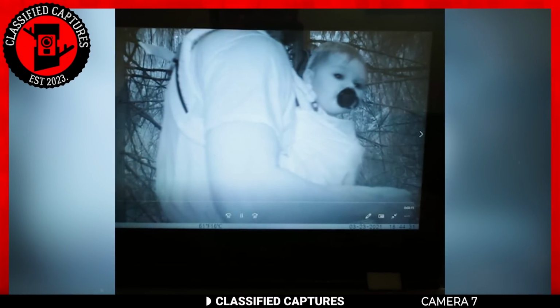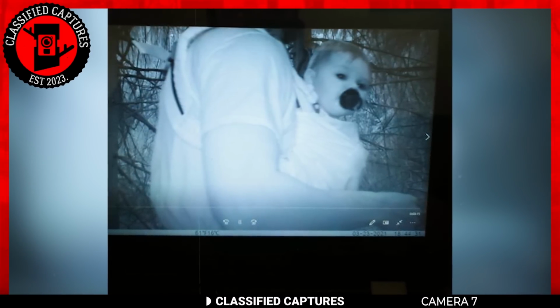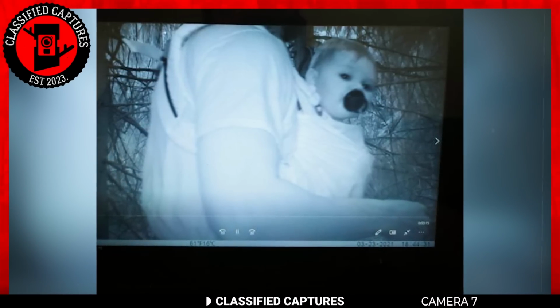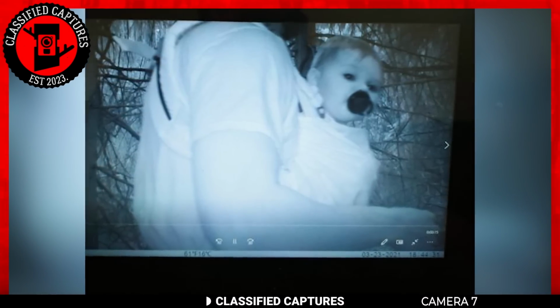Apart from capturing enigmatic creatures and animals in the wild, trail cameras sometimes capture strange humans who leave the comfort of civilization and venture into the woods to do questionable things. Take a look at this trail cam image, for instance. It was taken deep in a patch of pines at 7 p.m.